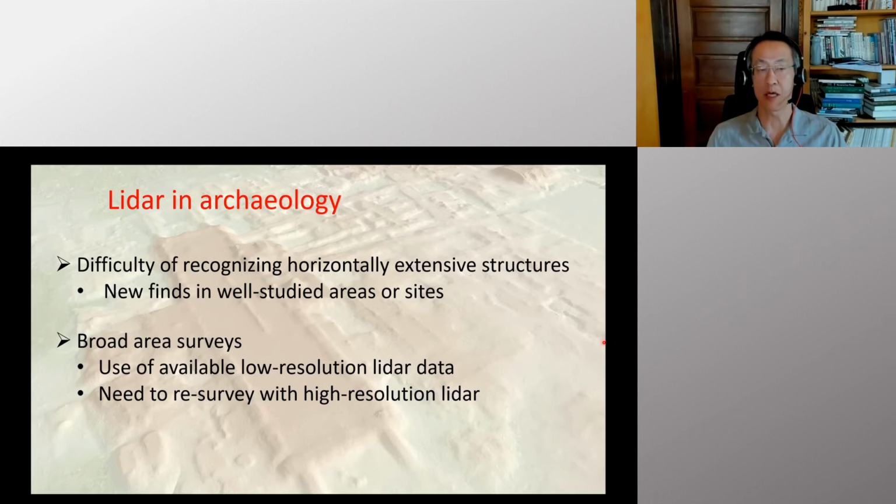We have to be really aware of that limitation. But as I said, INEGI LiDAR is currently very underutilized by archaeologists. If you have available low resolution LiDAR, you should definitely check it and see what you can get.